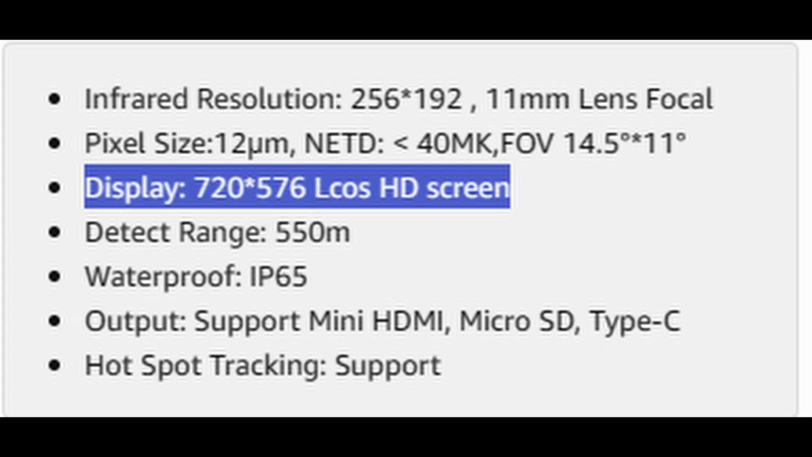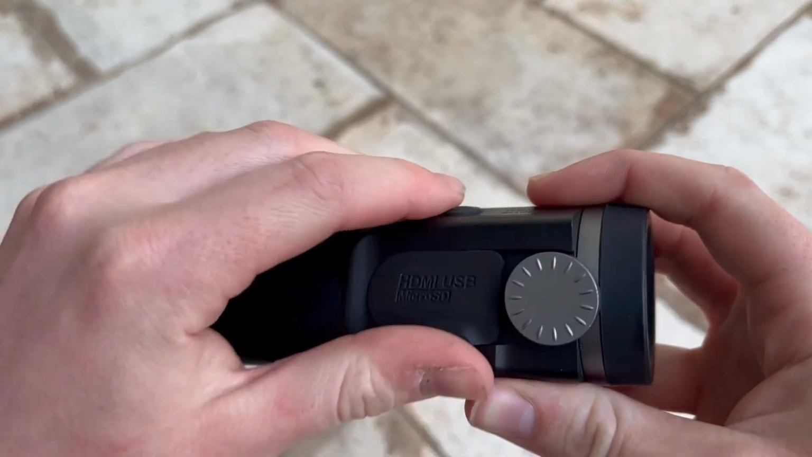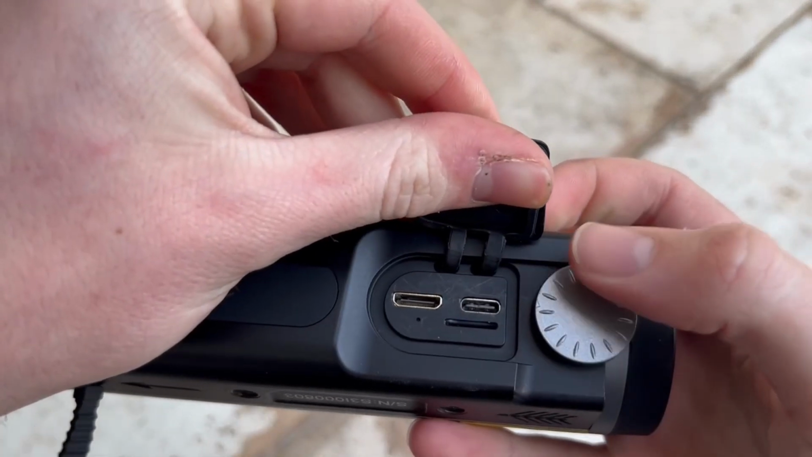The display is a 720 by 576 LCOS HD display that fits the resolution and the refresh rate of the core just fine. There's a diopter adjustment knob on the side of the display. It makes a nice positive clicking noise and works great.